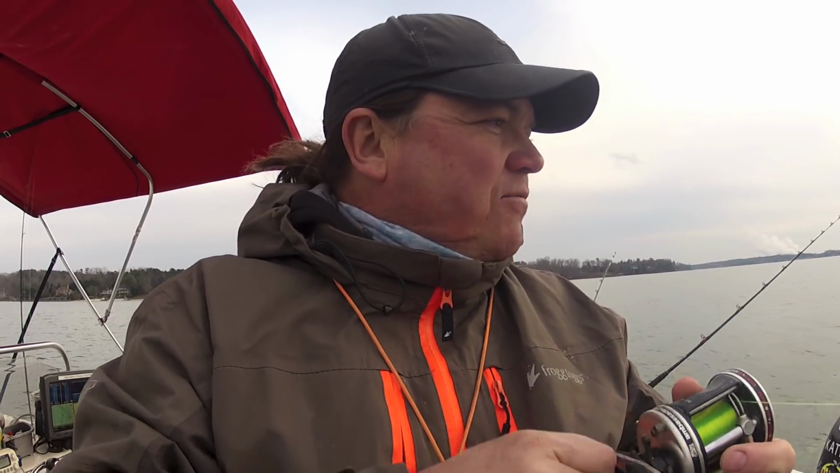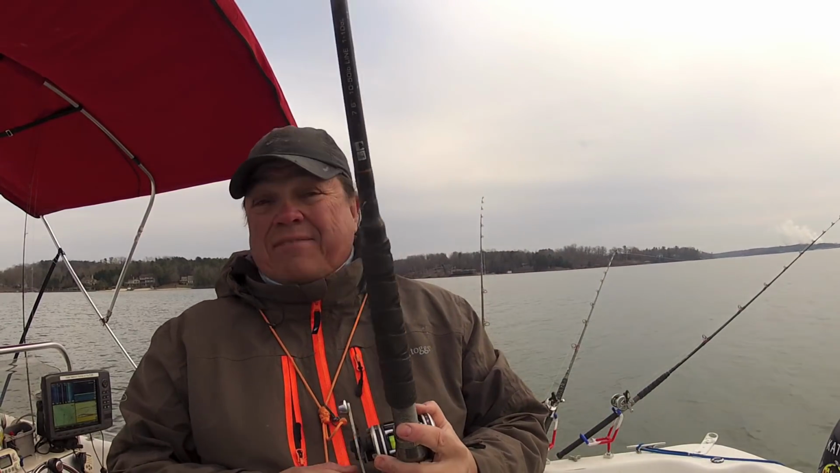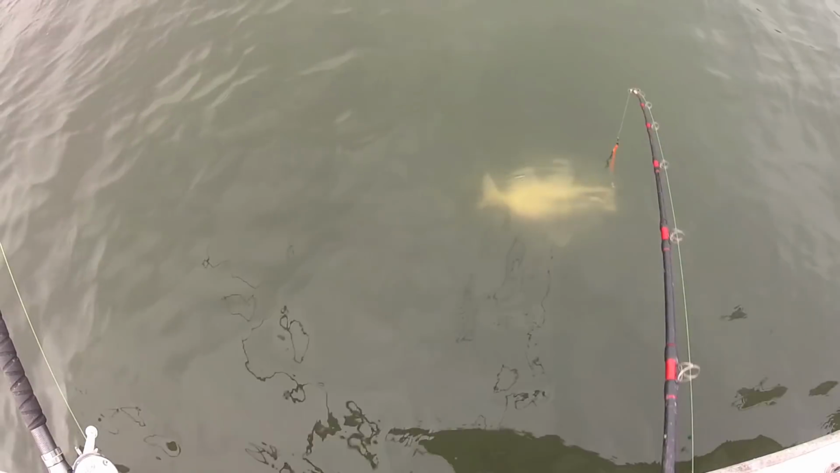This may be the code, folks. I may have cracked the code here. So what I did after I caught those first fish, I've just made a couple more pulls across, drifting with the wind. I got a drift sock out to slow me down. And just drifting diagonally across the river channel. Not a monster, but we'll take it.